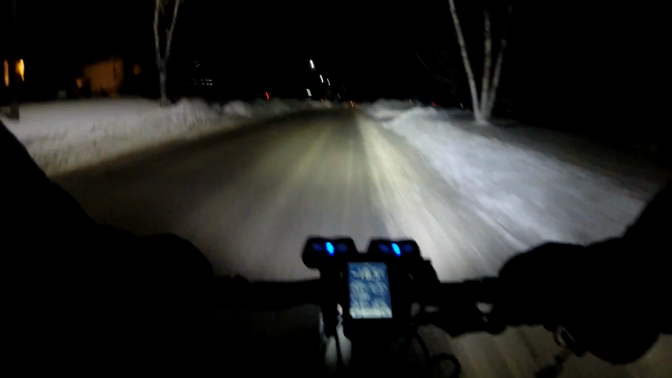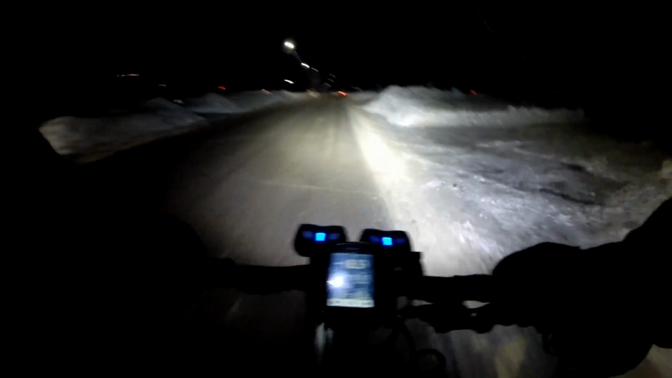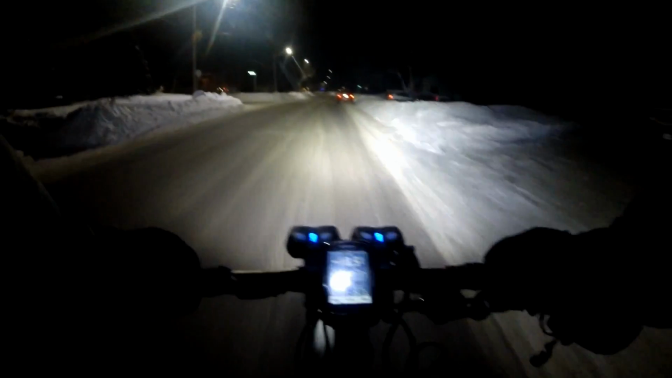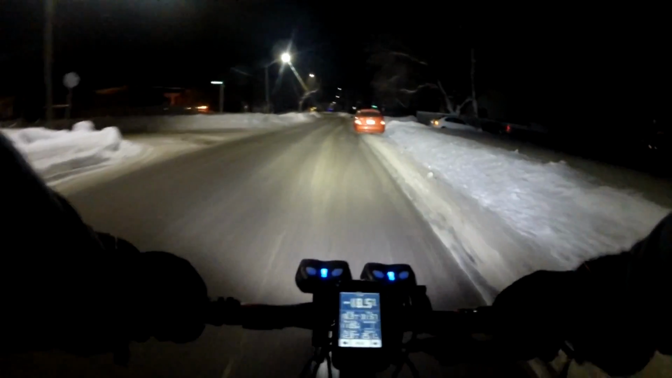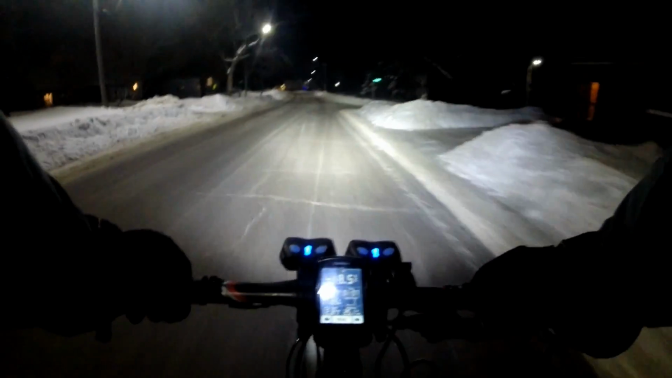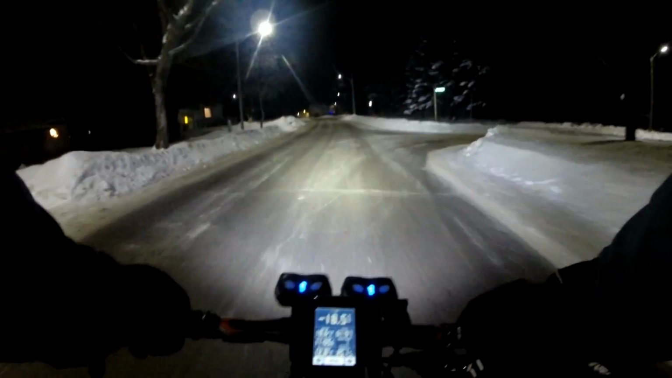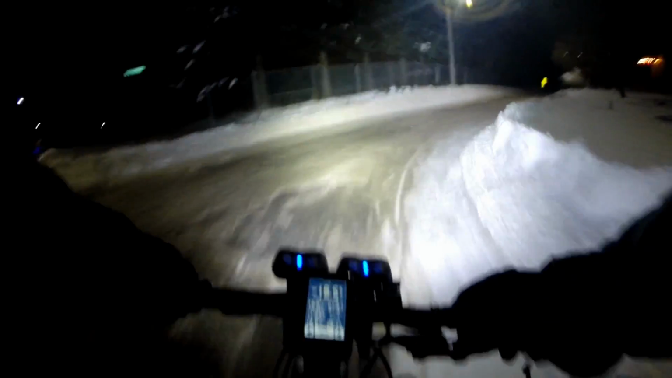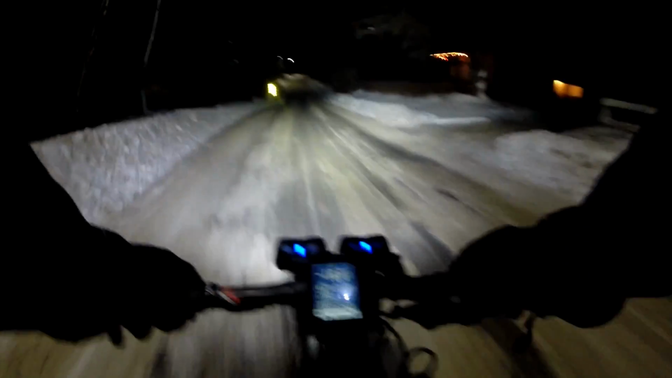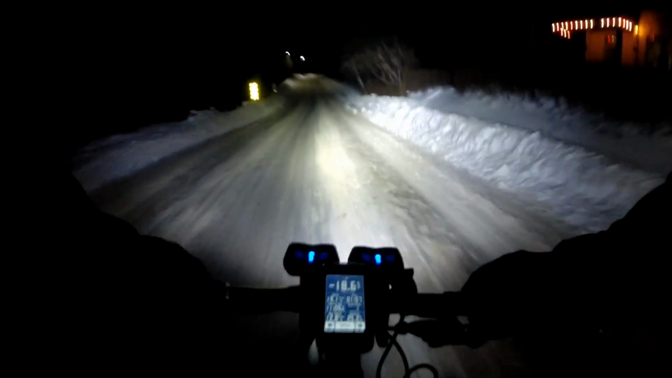So my batteries, I got on these two front headlamps. These batteries are now a little bit more than a year old. Last winter, whenever I rode with them, I pretty much used them at max power, like 1300 lumens all the time. Last winter I could run them for over 3 hours at 1300 lumens, even in real cold.